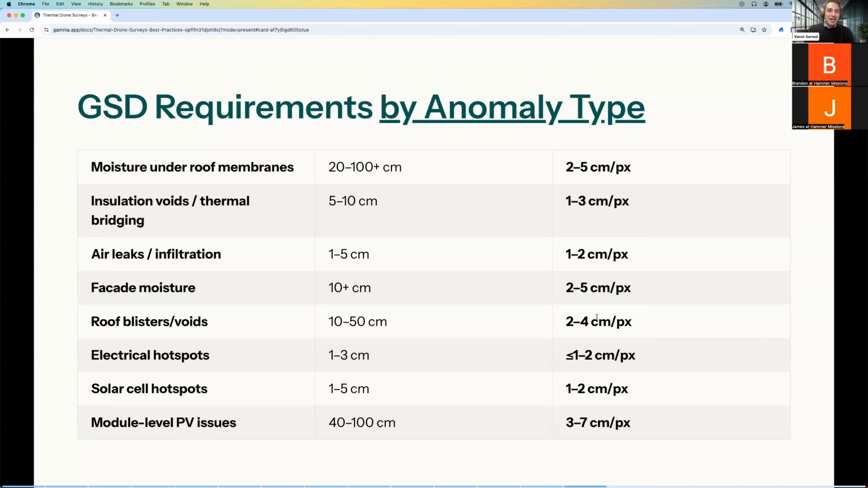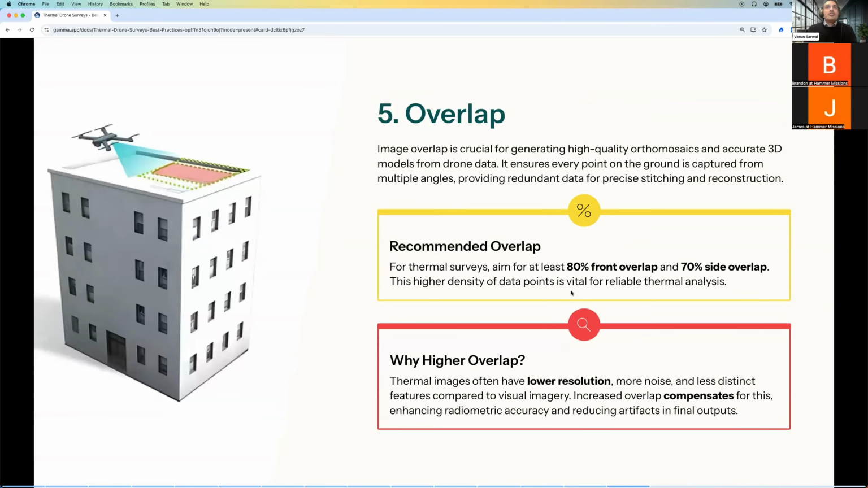Unfortunately, a lot of the time people become fascinated by the tools they have and start with the tool and work from that. Sometimes that's not the most ideal way of doing it, because you should almost always start from the end result and work backwards. So that's a little bit on GSD.